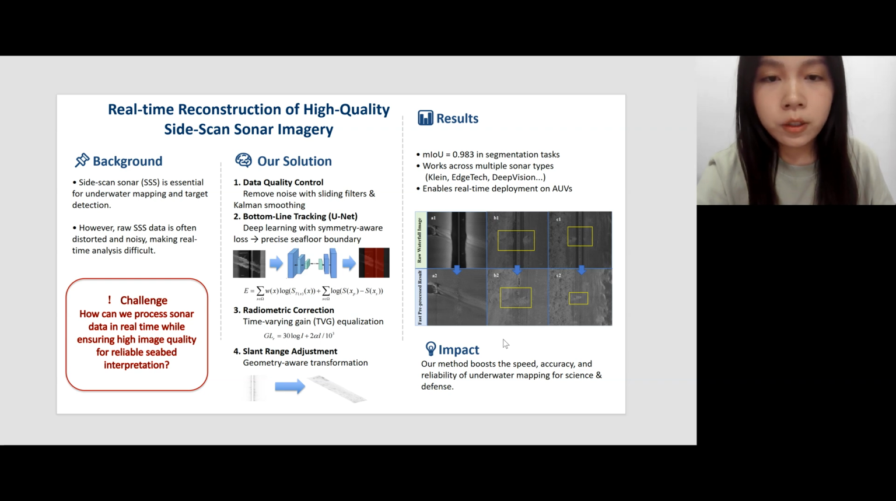Then we also need to correct the brightness, because sound fades with distance, so the closer area will look brighter. Then we apply a time-varying gain to balance the image, making features easier to see. And finally, we fix the geometry.